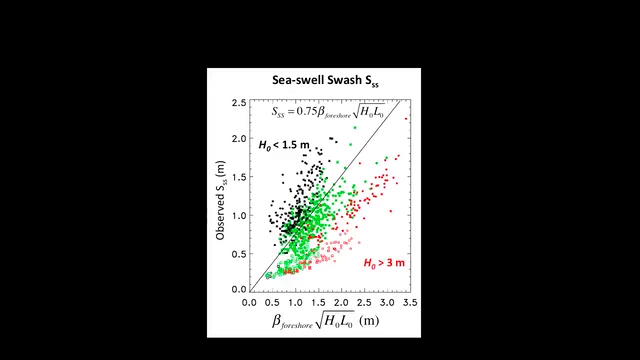Looking at the sea swell swash, it's not quite as good. So again, observations on the vertical, parameterization on the horizontal, in this case depends upon the foreshore slope and the offshore wave conditions. And in this case, you see that the small waves, the black symbols, fall to the left of the line. The big waves, the red symbols, fall to the right of the line. So actually, I didn't even put a squared correlation up there because it's 0. Not very good agreement.